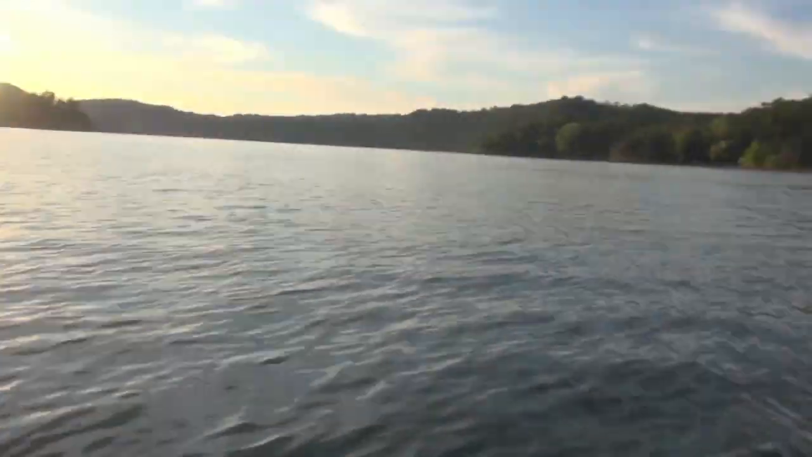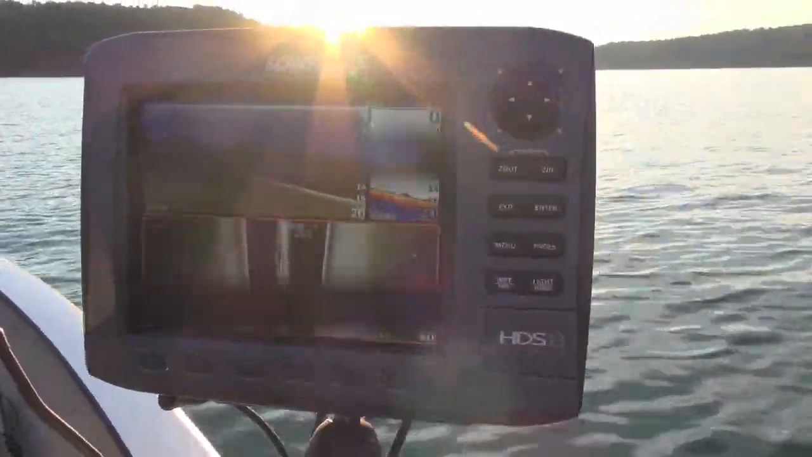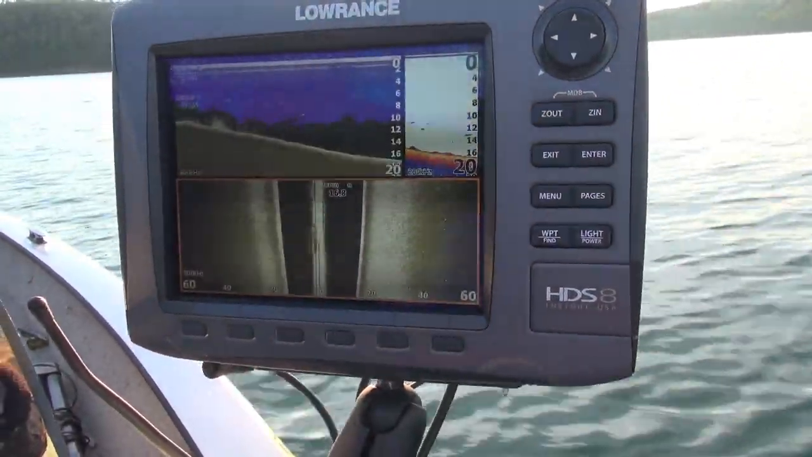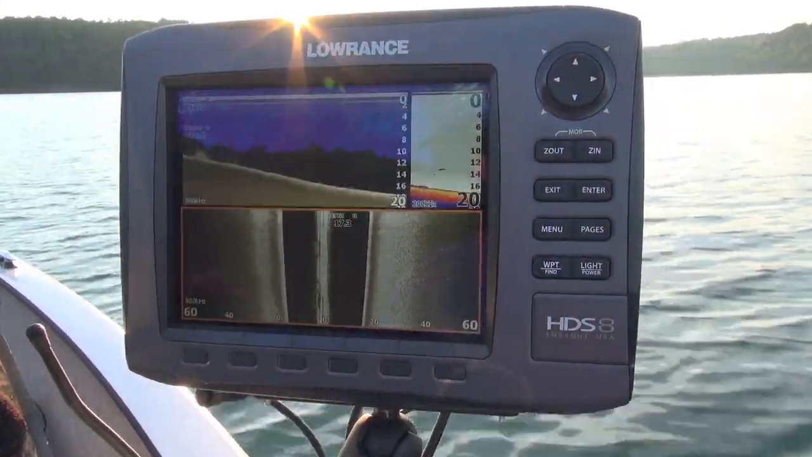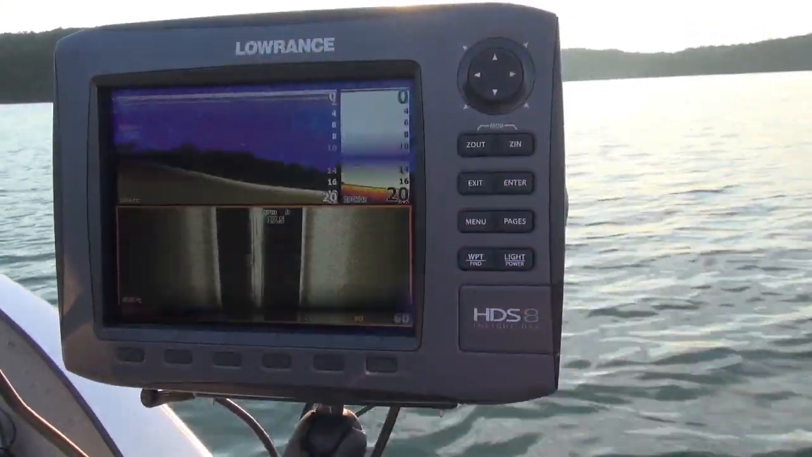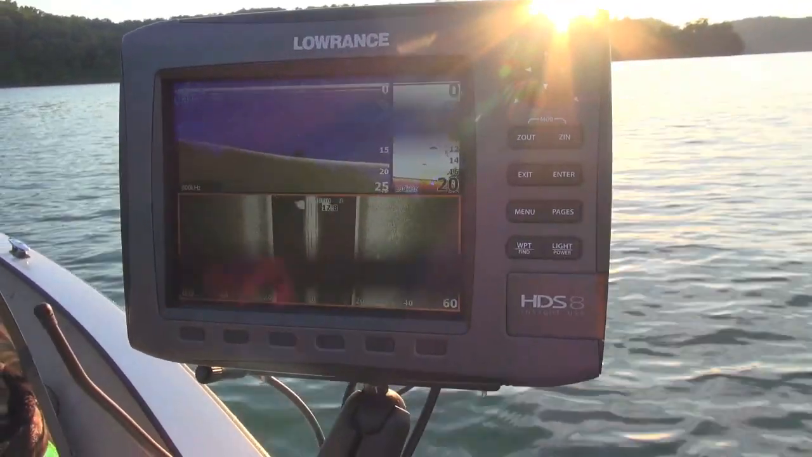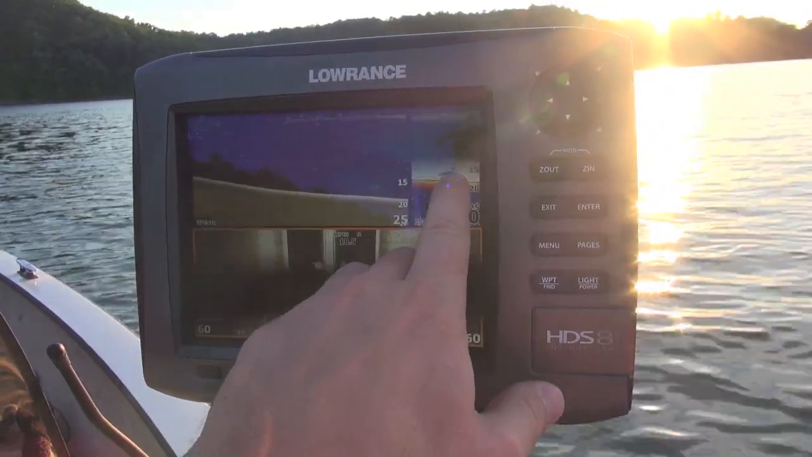I'm just idling along this point. This is a long point that runs out in the lake right here. As you can see, I swung out and kind of got off of it. I'm going to cut it back in. Seeing a couple real small fish there on the 2D. Should be coming back up on some grass. Okay, right there is what we're looking for.